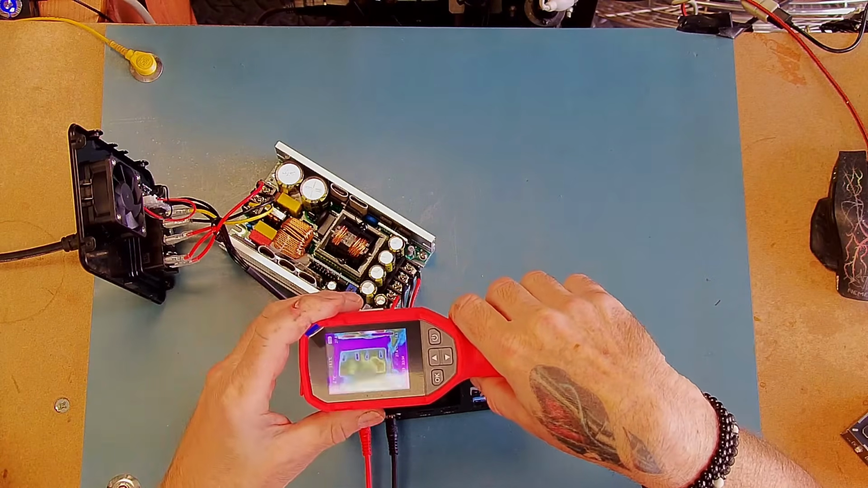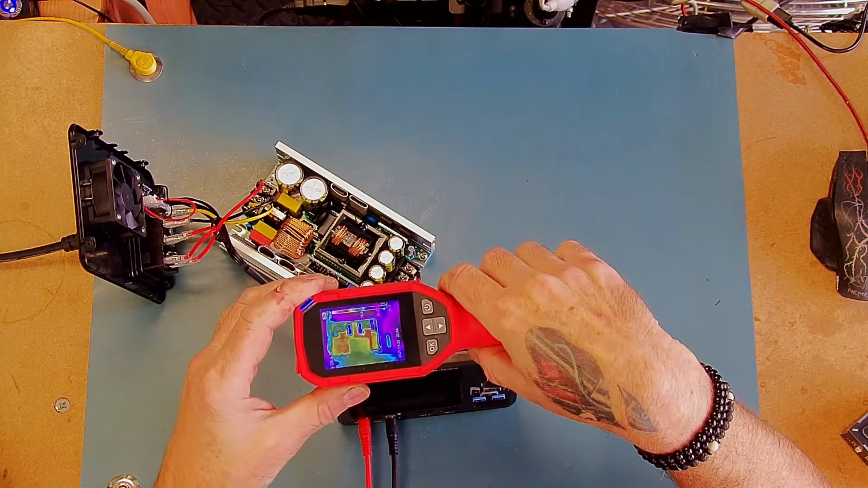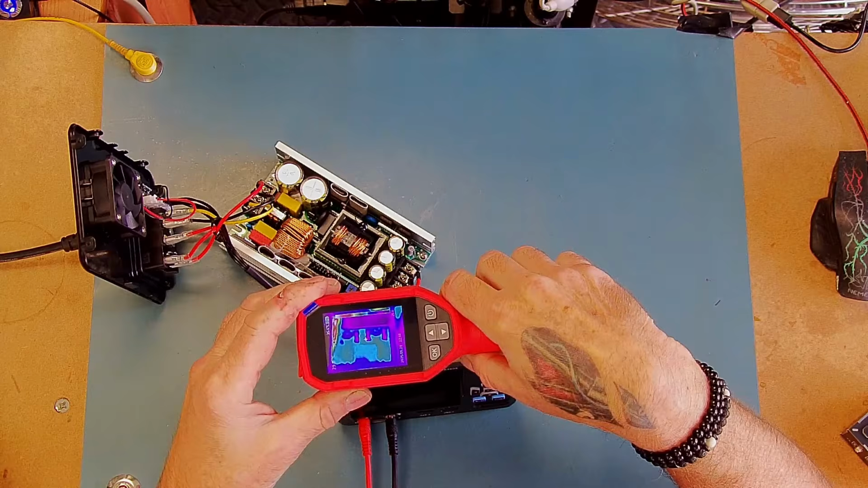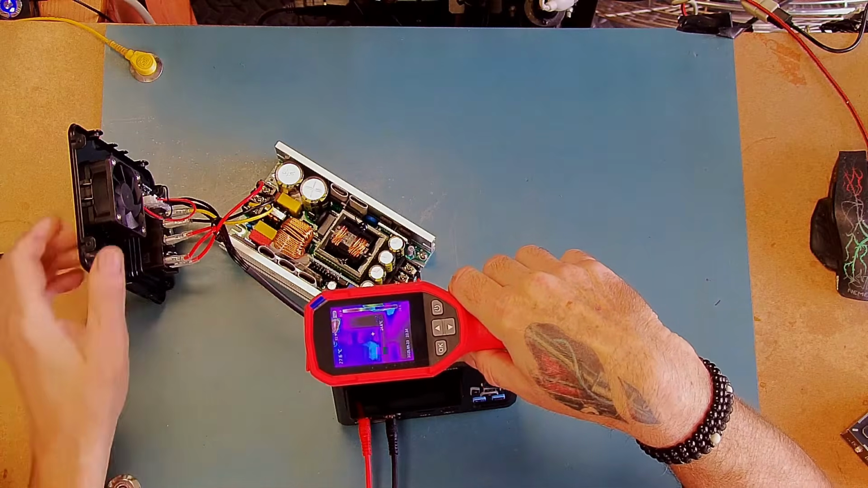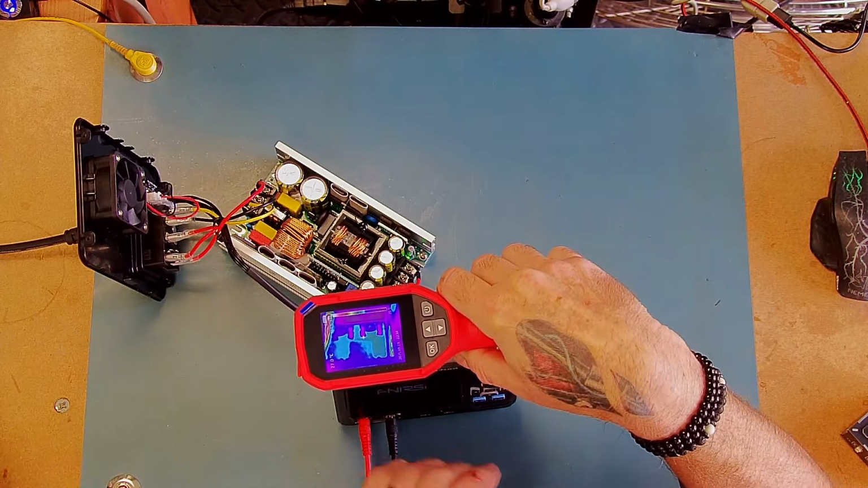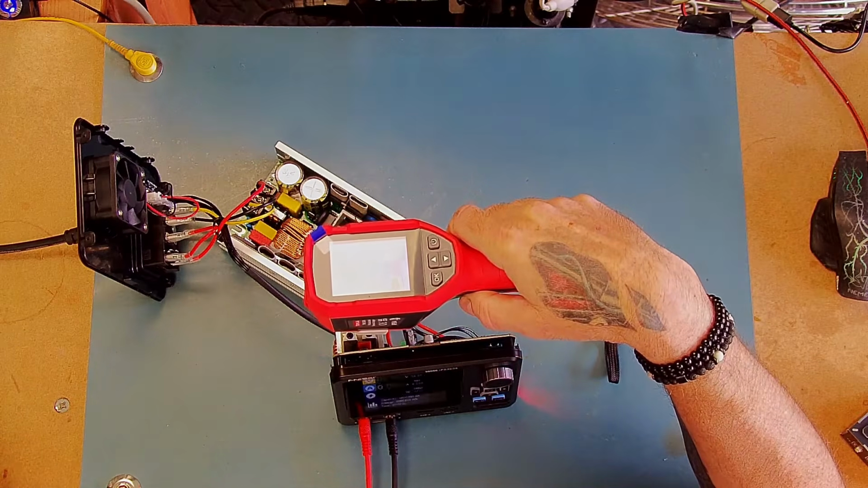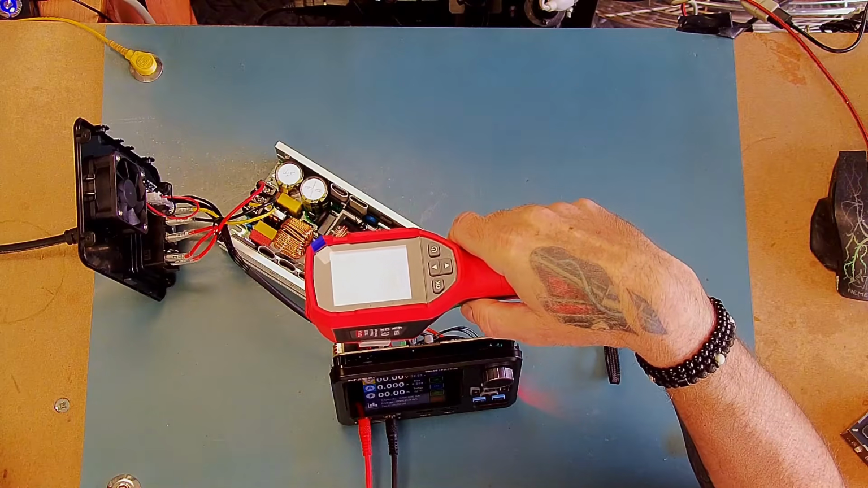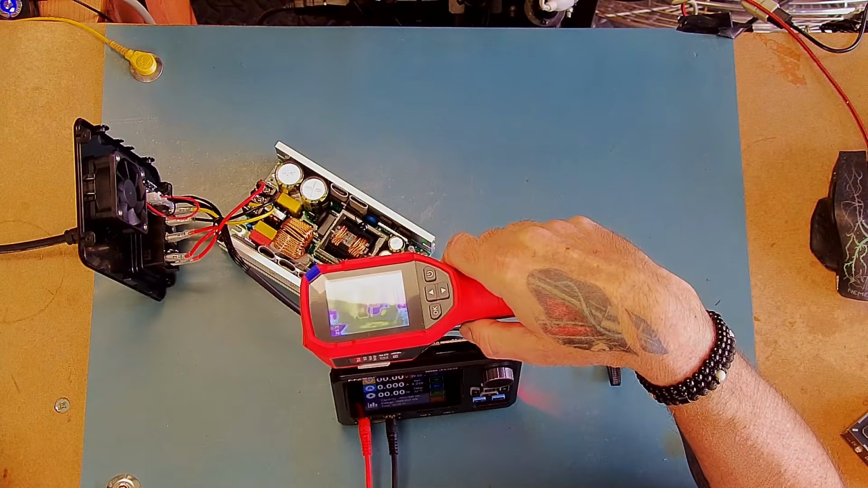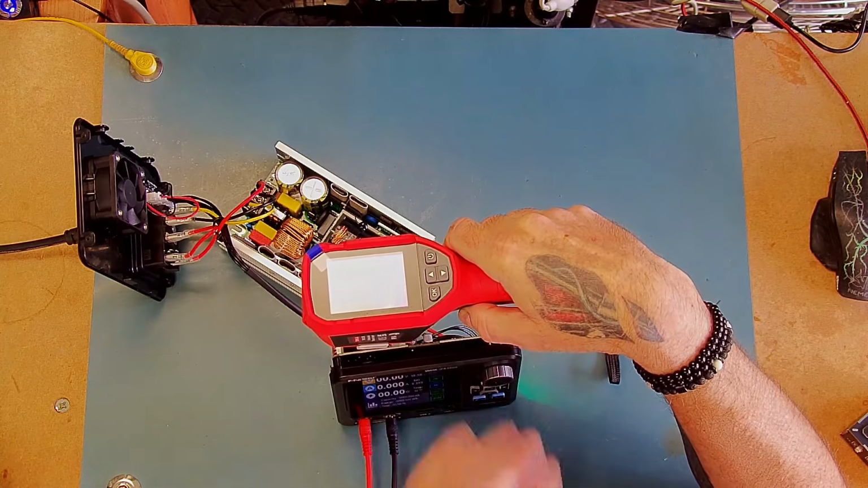ICs. They are in fact MOSFETs. We'll look at the data sheet for those in a moment. So I'm literally just going to put the camera on those, we'll power it up, put some load on and just see how quickly they actually heat up. So the power's coming on now. Okay, so output on.